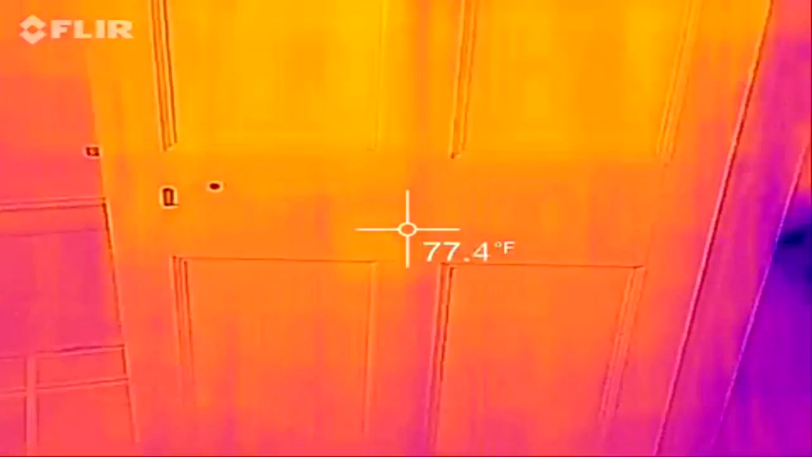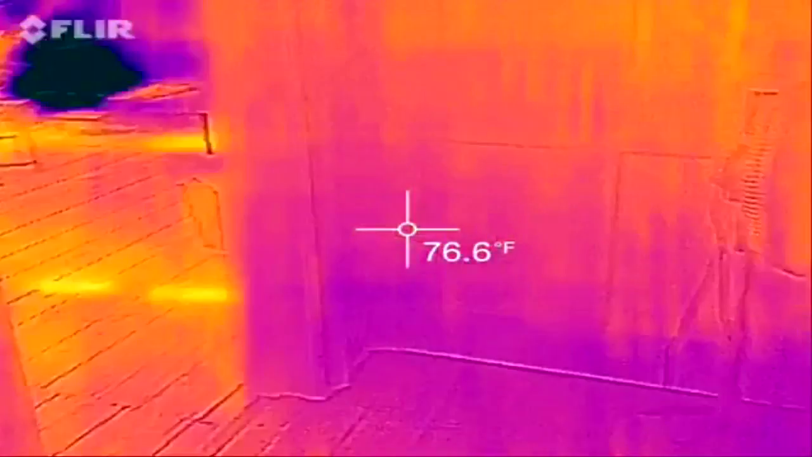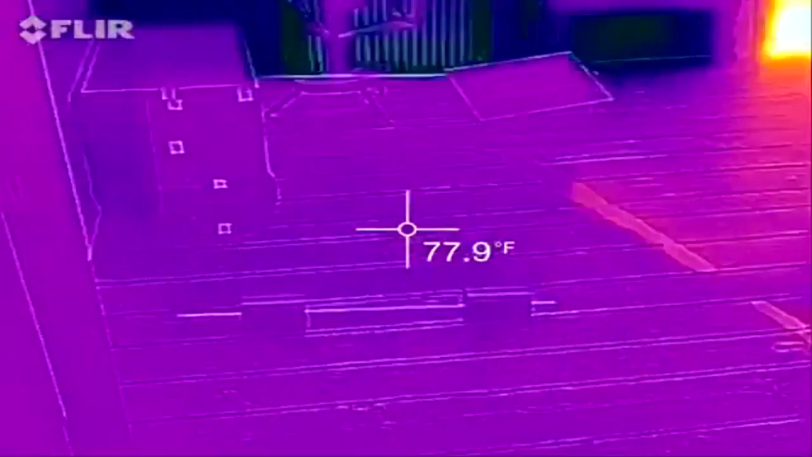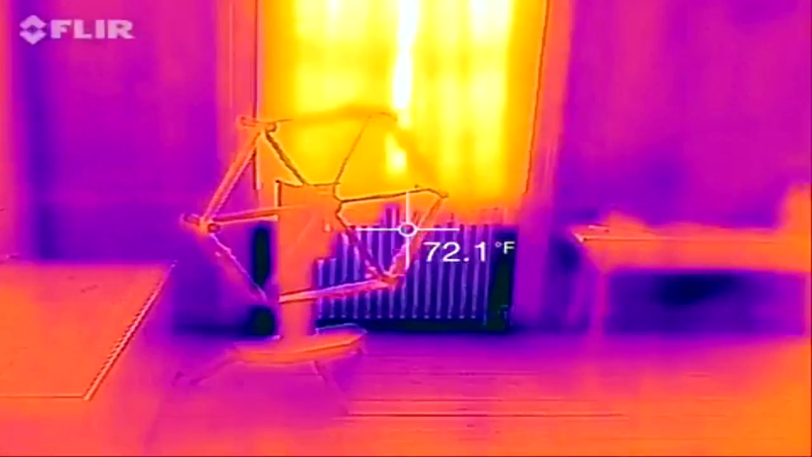This was a nanny's bedroom back in the 1800s. Now let's look in the slave quarters here. What we have here was the old slave quarters.